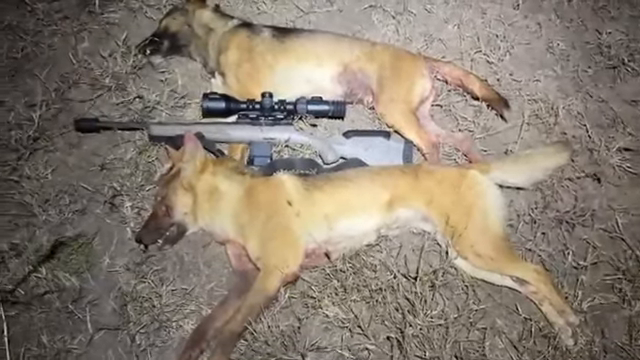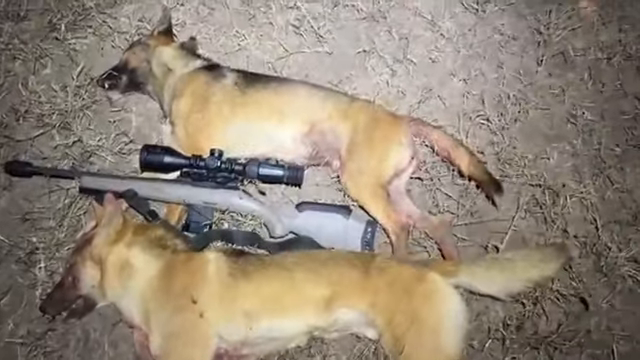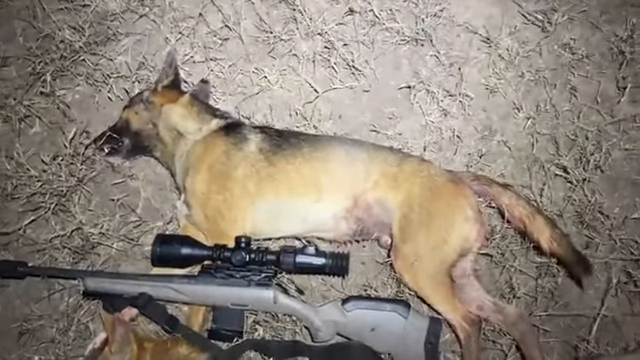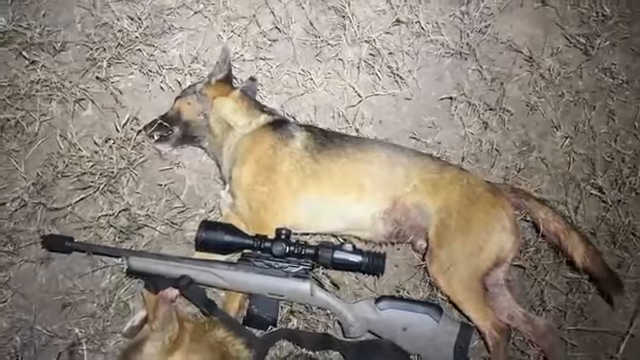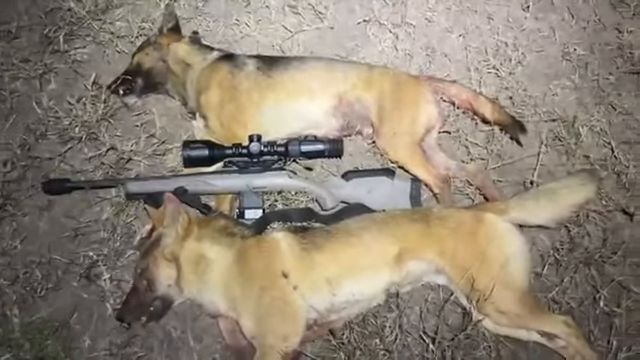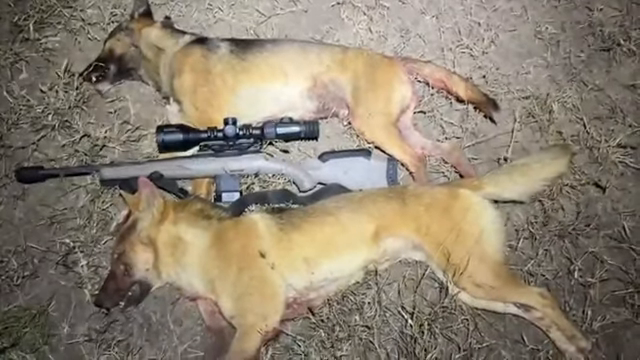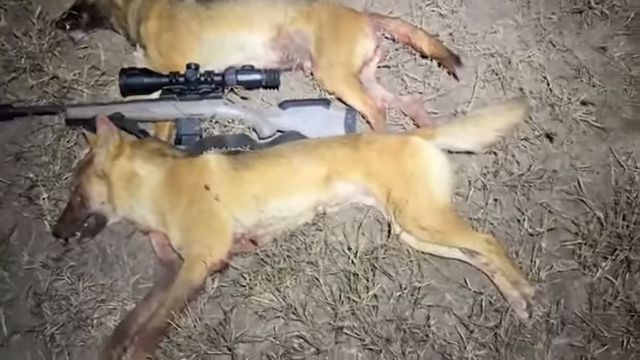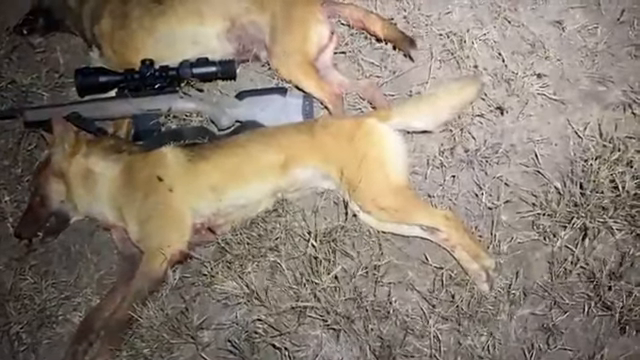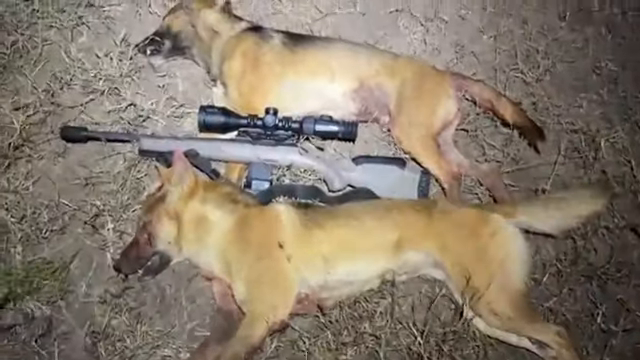Well, here they are. That one there, I haven't shot too many that look like that from around here, so I wonder whether he's come from a different area, and because I've shot out a fair few of them, they might have moved in. But who knows whether there's a female with him.